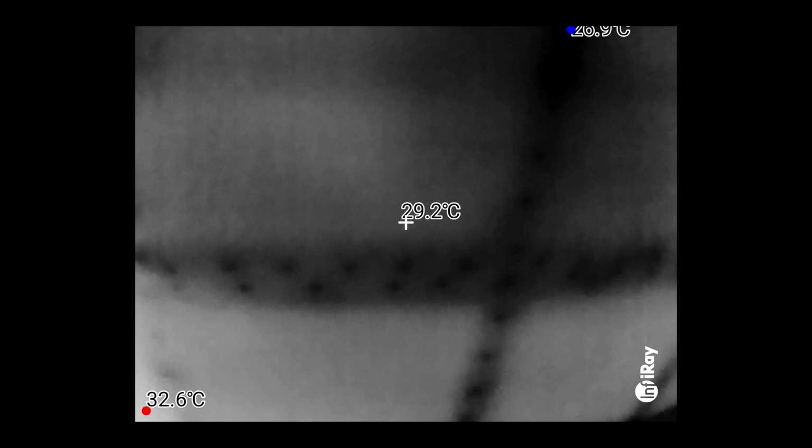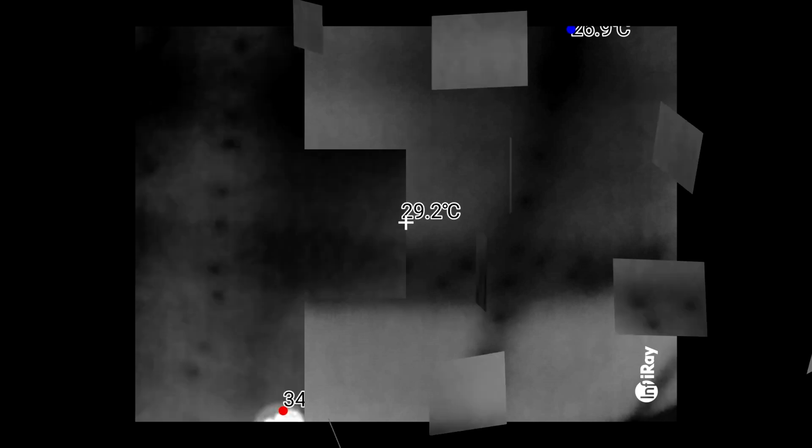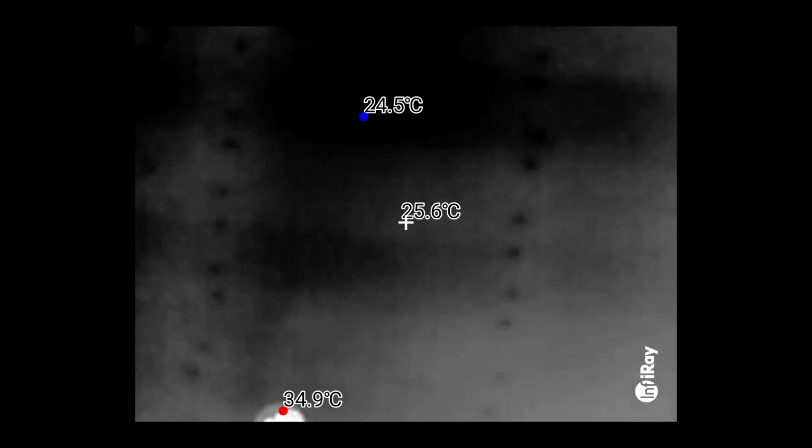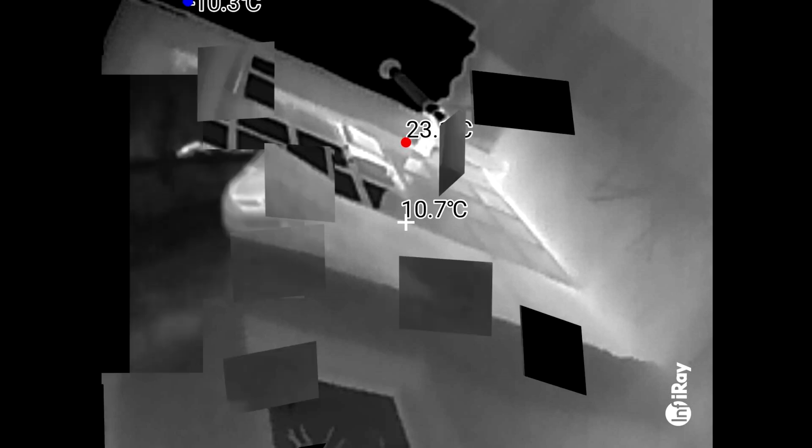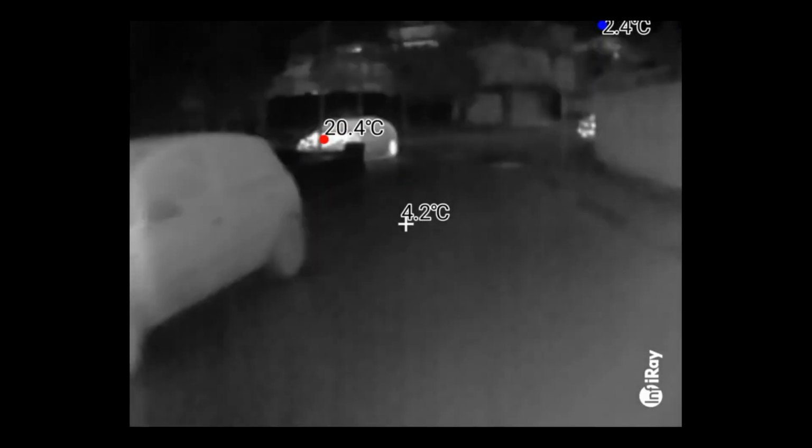And here is the ceiling, where bridges of cold are visible. And here is the floor on which there is linoleum. Nails are literally visible through the linoleum, like bridges of cold. This information will allow you to better insulate the house, so as not to waste additional energy on heating the house. And this is what the street looks like at night through a thermal imager.